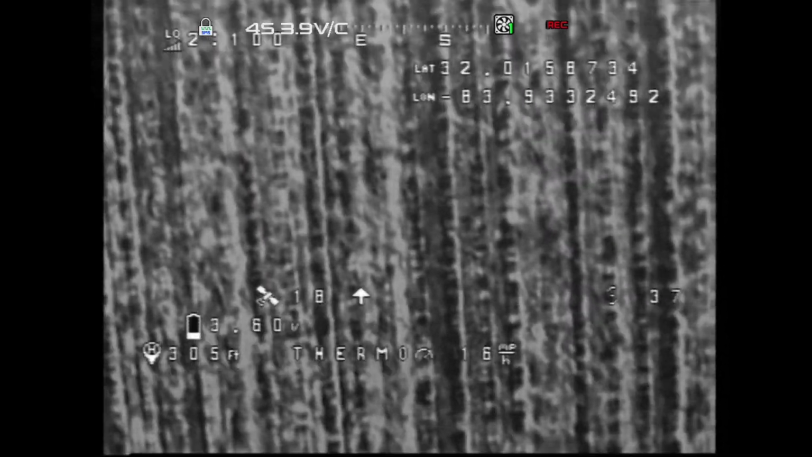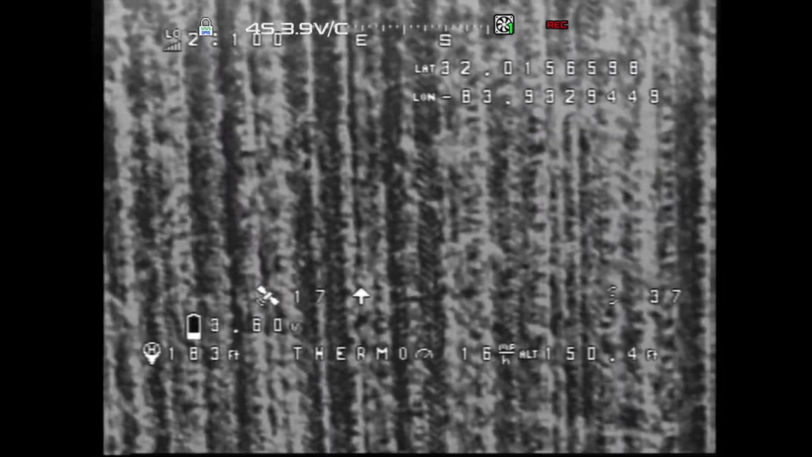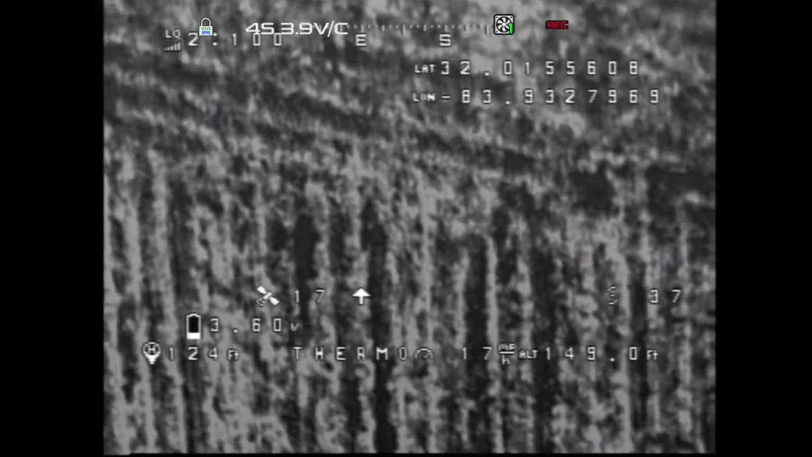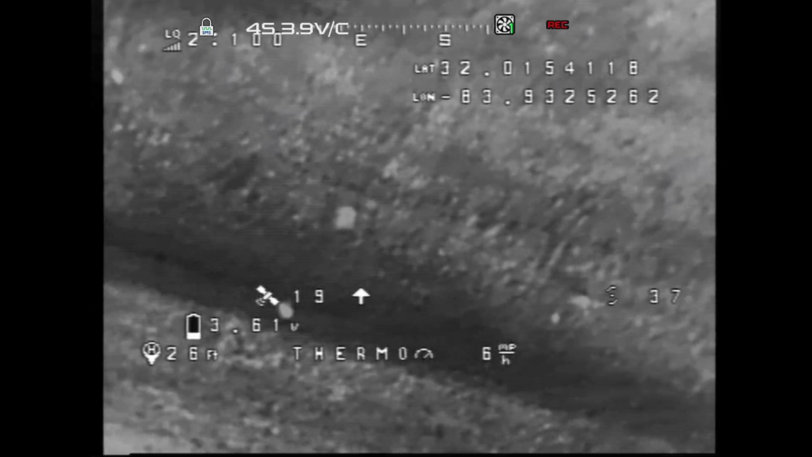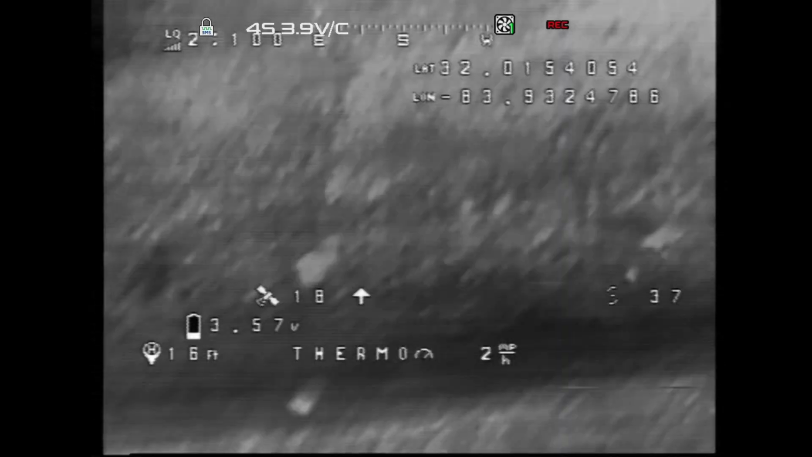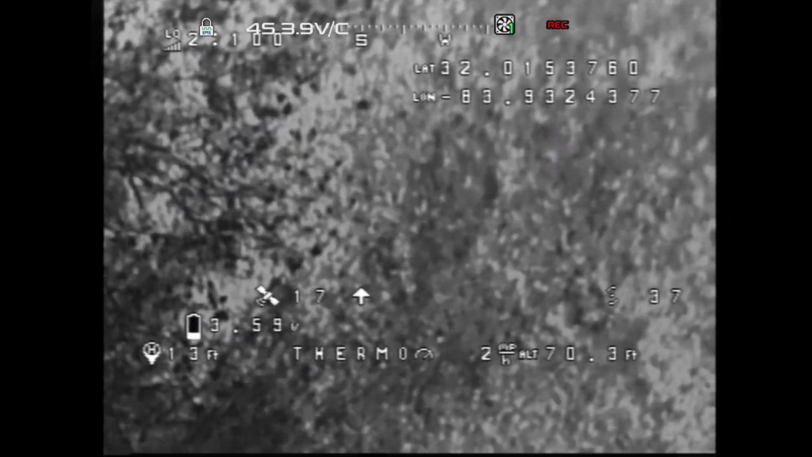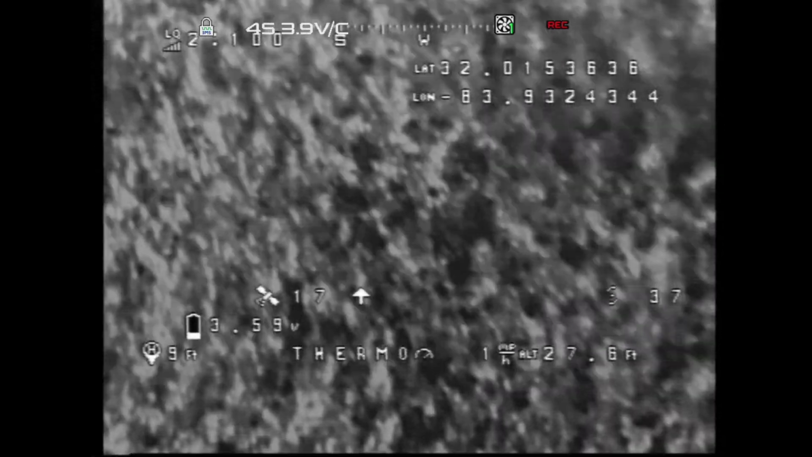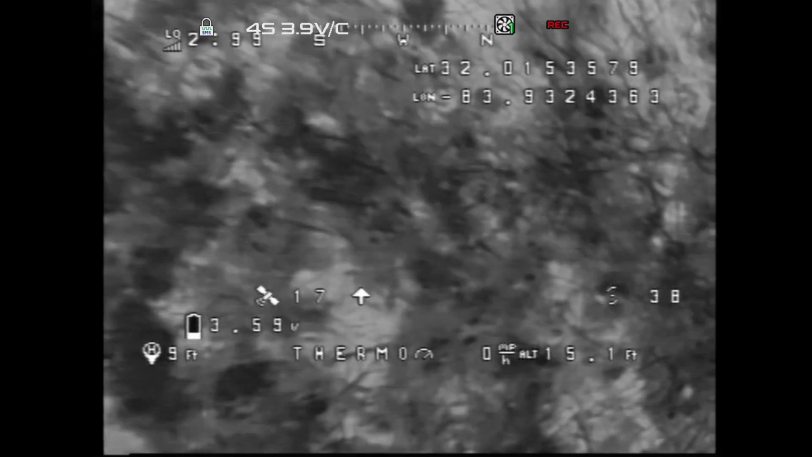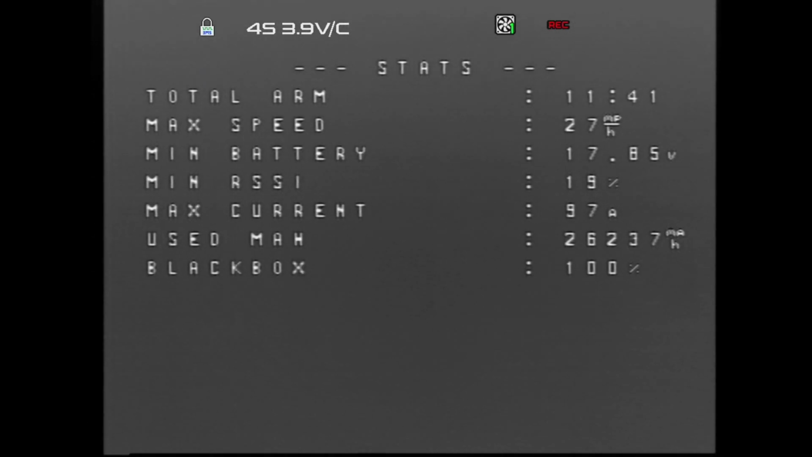I can hear it. See how she descends. Oh Lord, there she is. Come on, baby, don't land on my car. A little bouncy. Watch this baby disarm. Awesome.